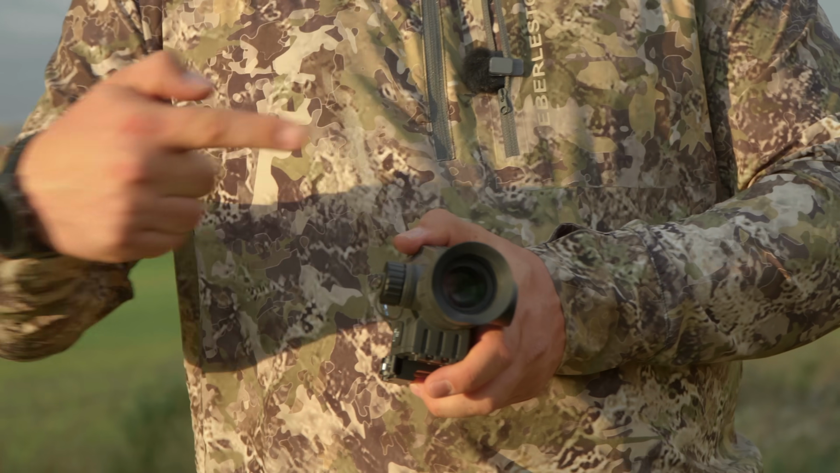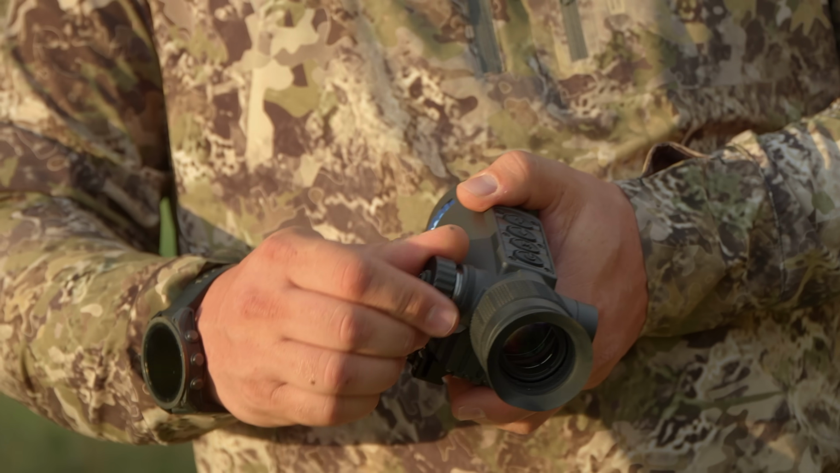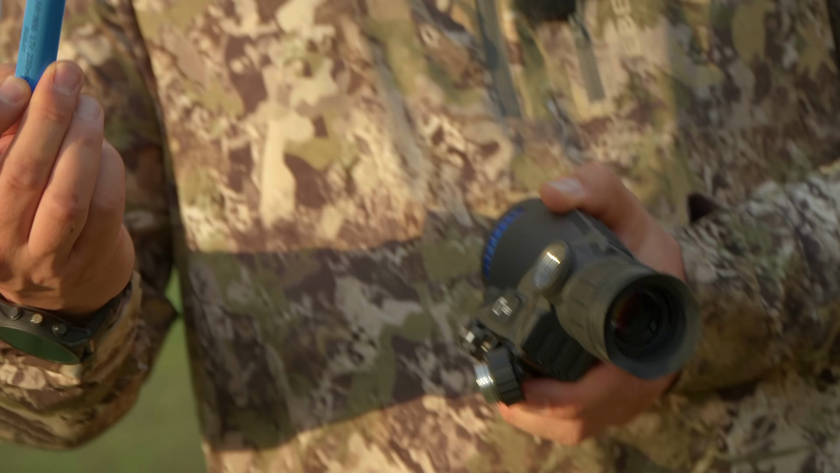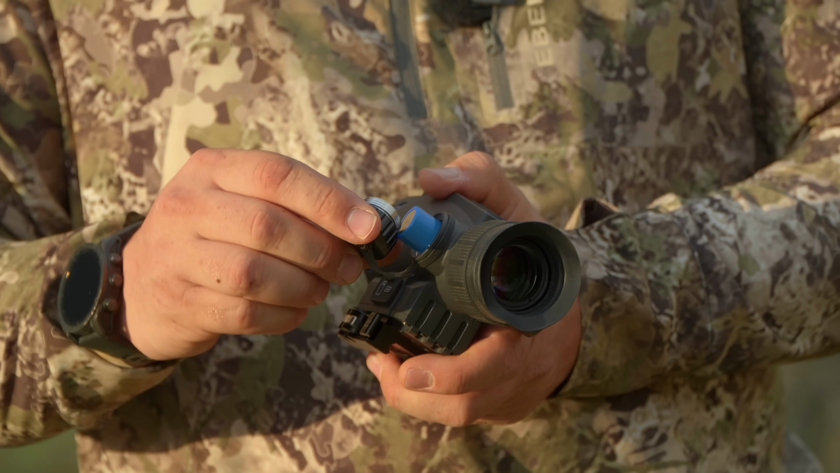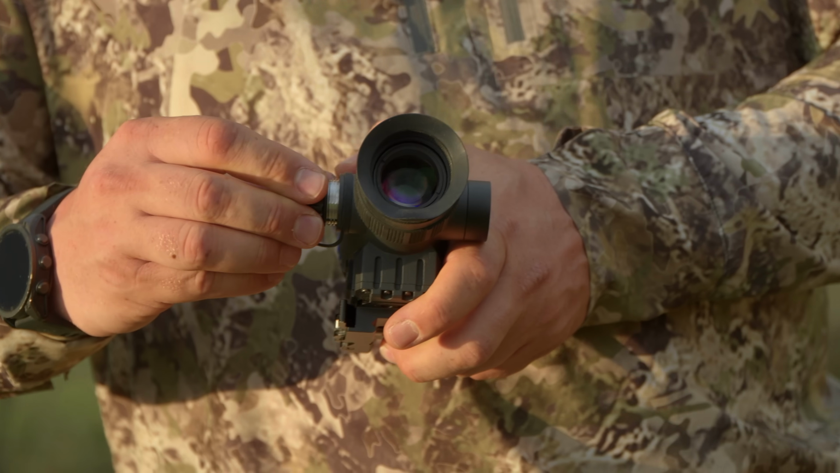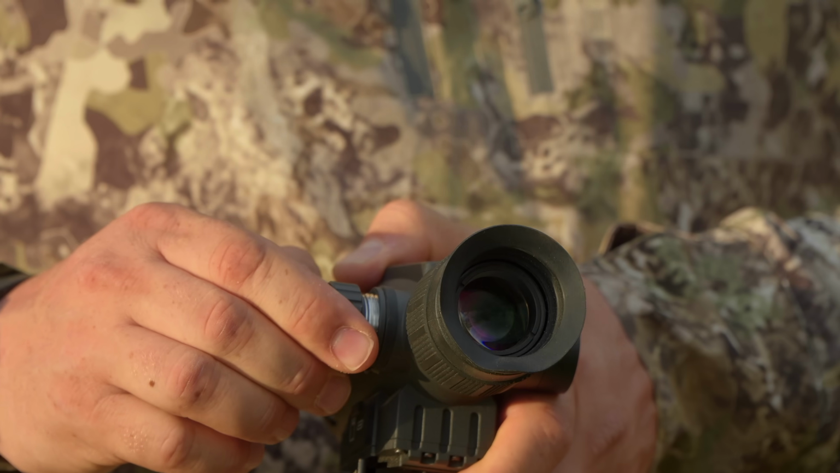It uses an 18650 battery, which mounts this direction, which is the direction it should mount, so you don't have issues with recoil. I'm just going to pop it out and show you. And it comes with that, which is nice. I think this is a great way to power these things up. These batteries are cheap, easy to find. They're all over Amazon or eBay. So you can have a whole pocket full of 18650s and just no issues.